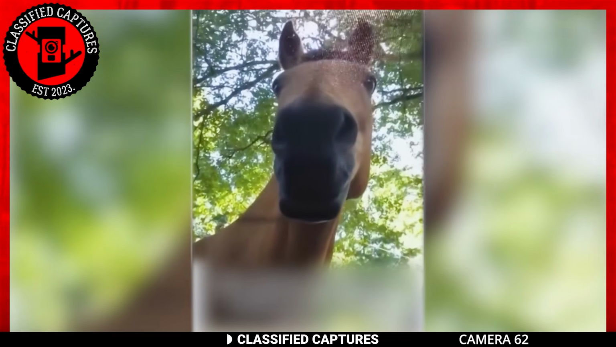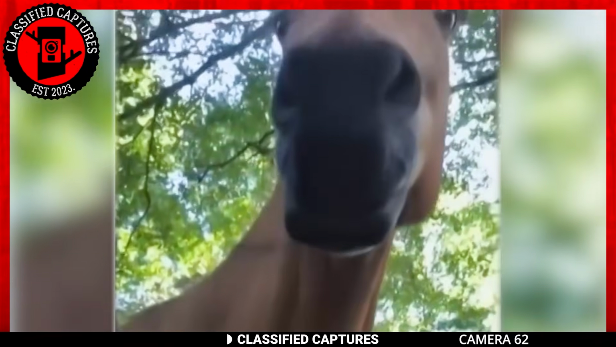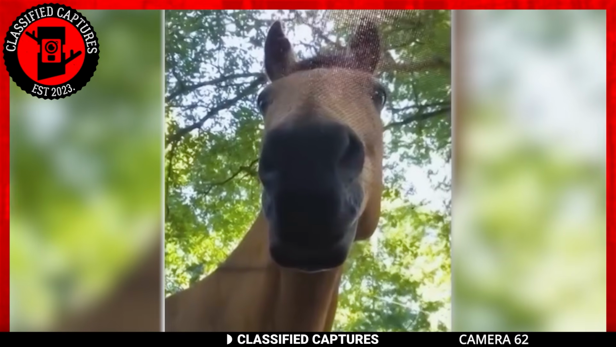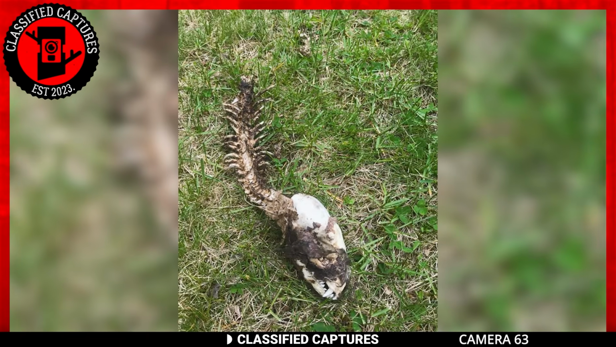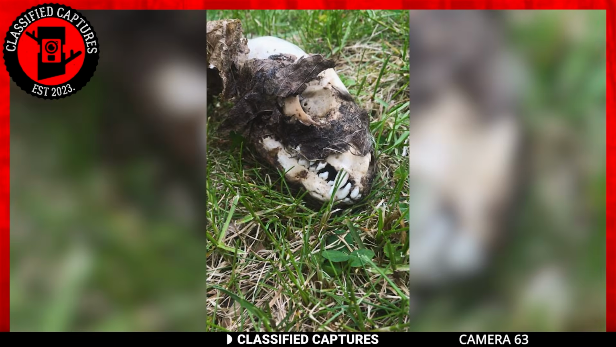The uploader initially believed it was a skinwalker or a demon tailing her because it stared for so long. We love a paranormal story as much as the next guy, but that's definitely not a skinwalker, demon, or shapeshifter. What do you think? Next, we have a couple of captures from Manchester, Connecticut that has us scratching our heads.